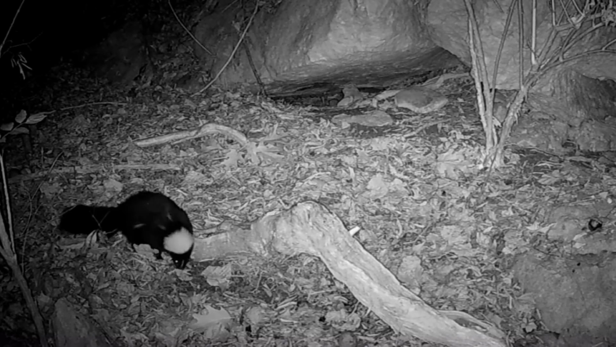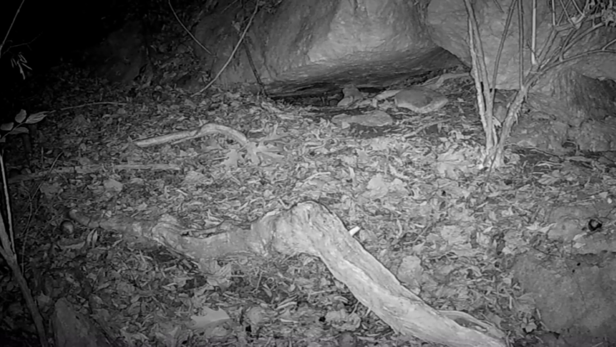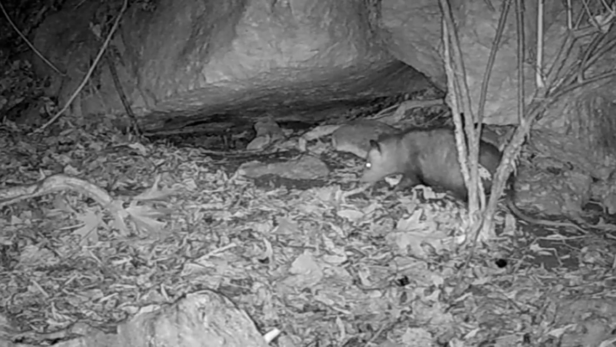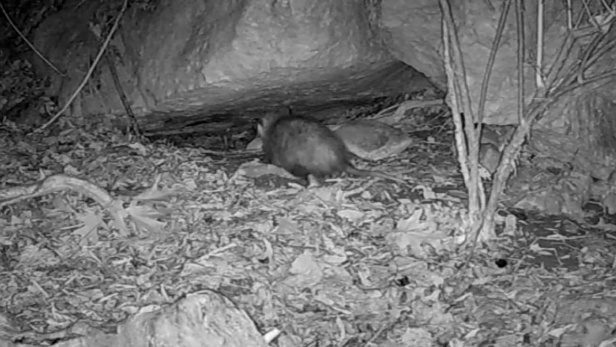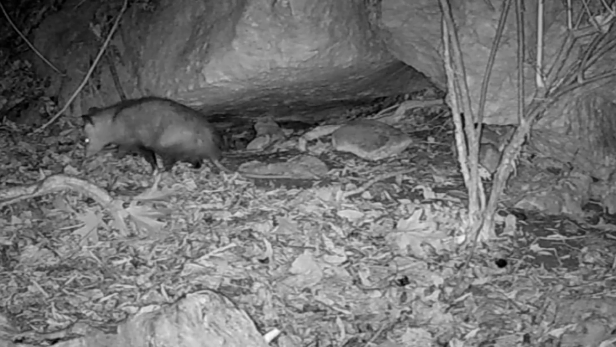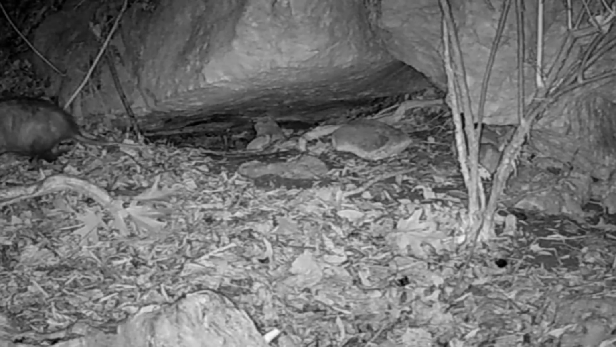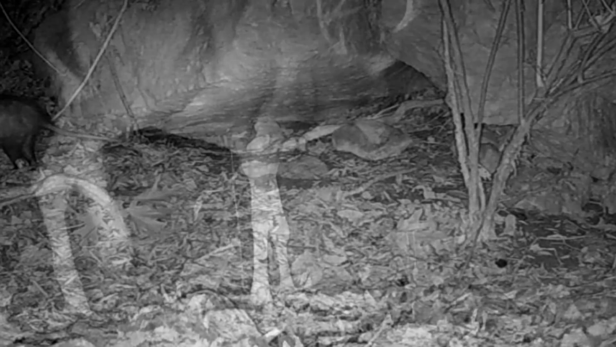And there's the old flat top. Only one of them this week, the skunk. And of course the possums, this is their home too. They come and go. That's about it for the rock, what was on the camera this week.